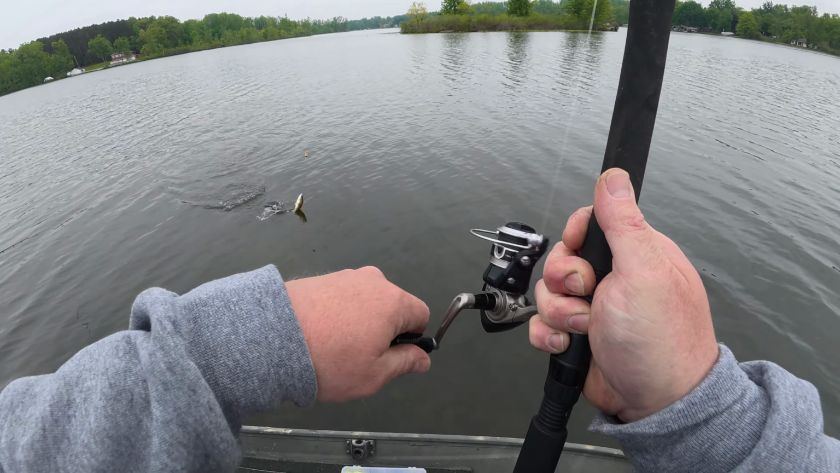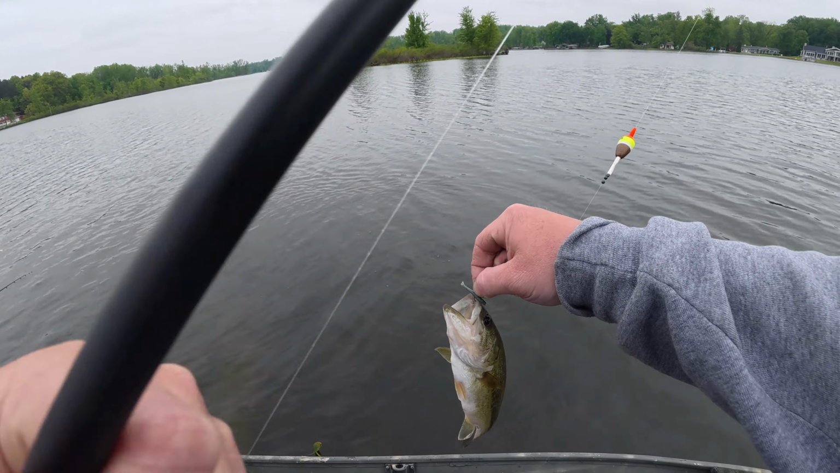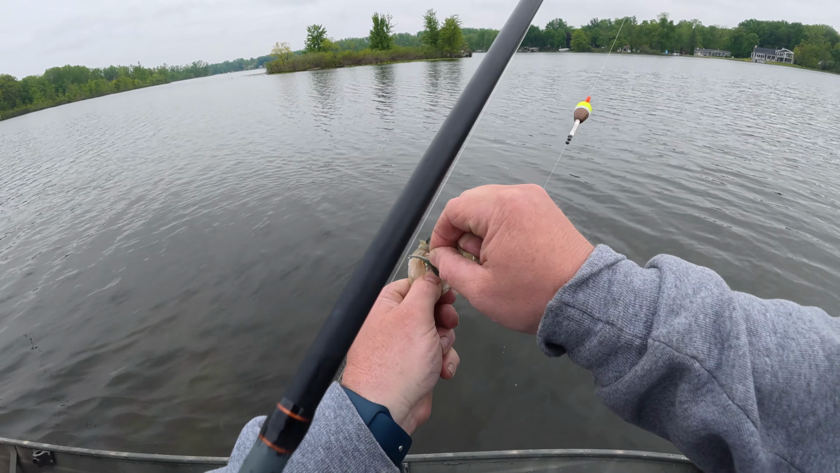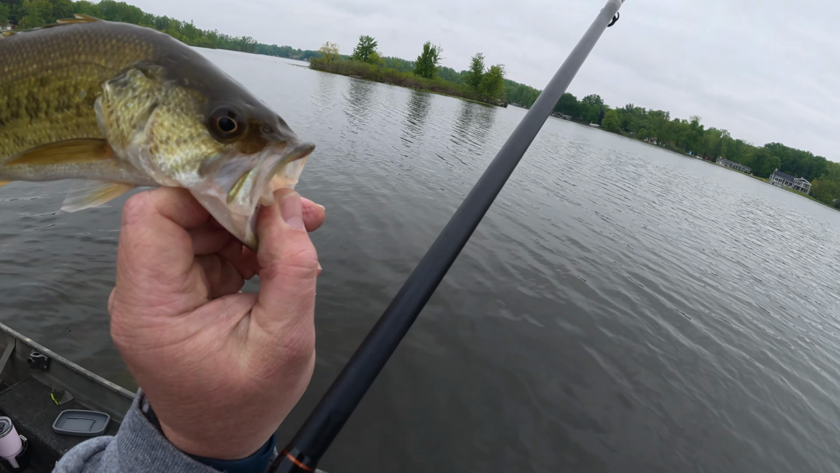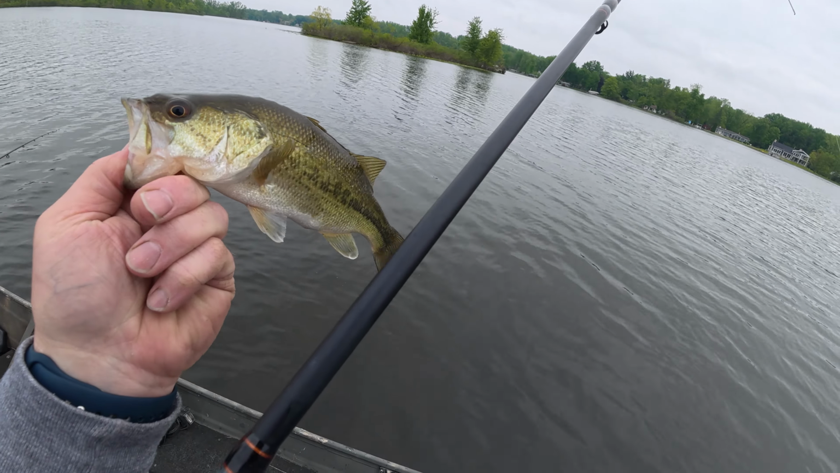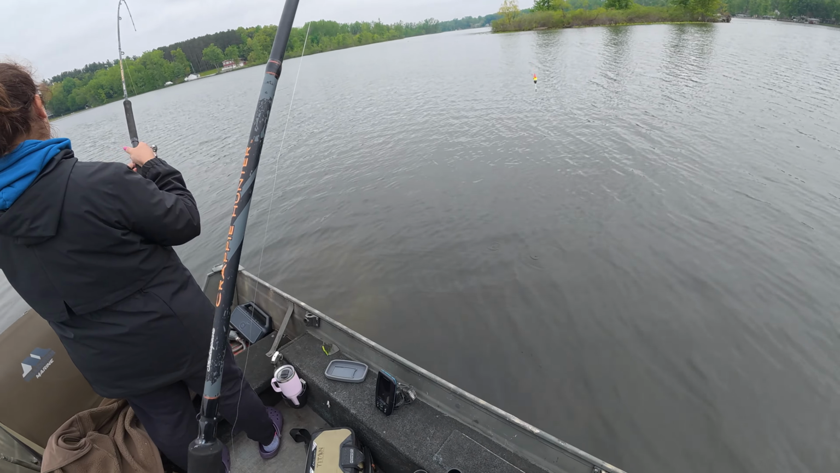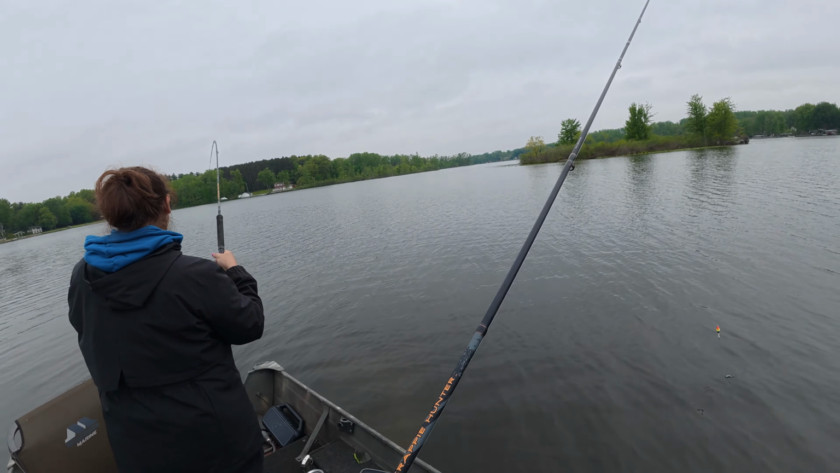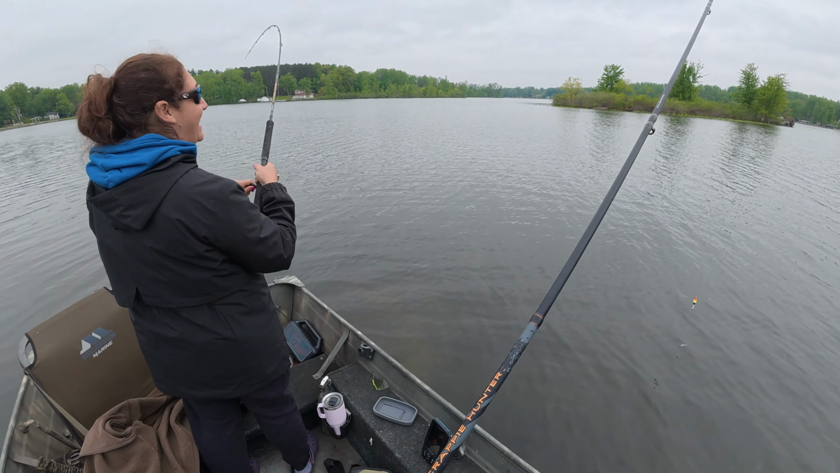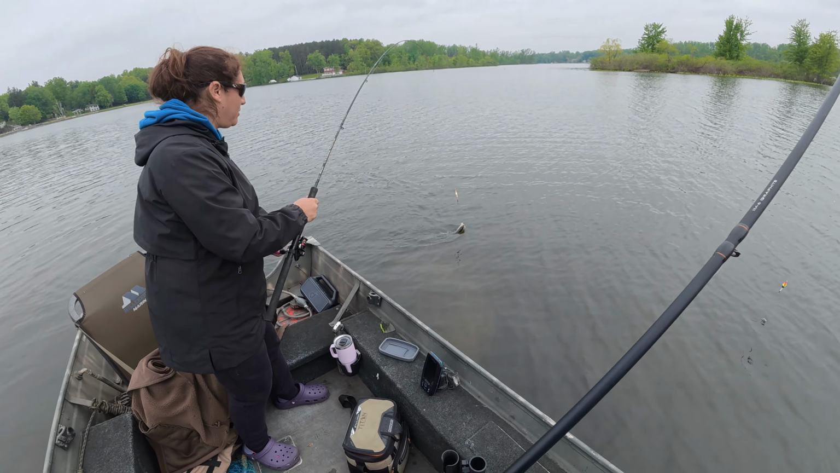Yep. Well, I think they're feeding on smaller baits today, honey. This guy doesn't have the iridescent nose like the other one did. See, they're all unique in little ways. How many did I miss? Is that another bass? She is a bass magnet. How am I going to do this?